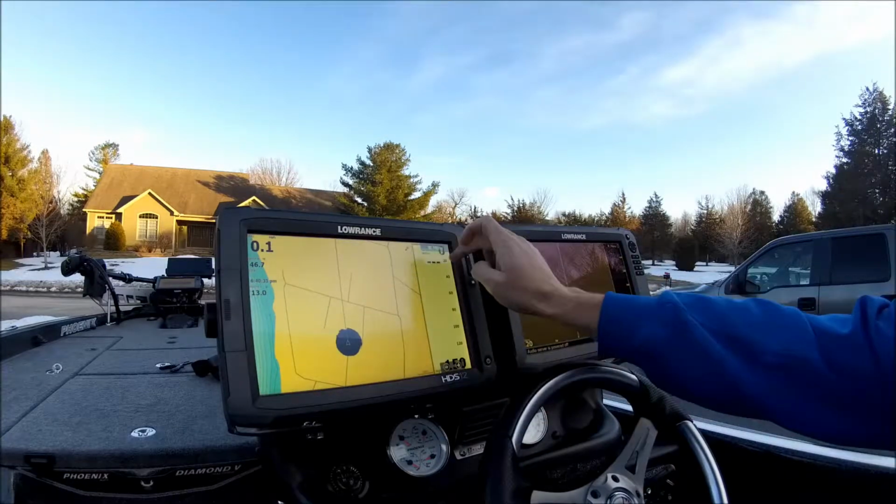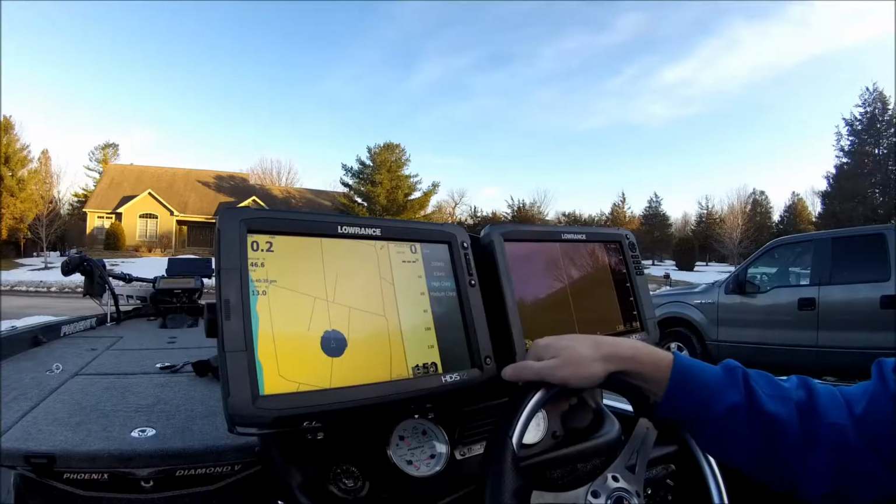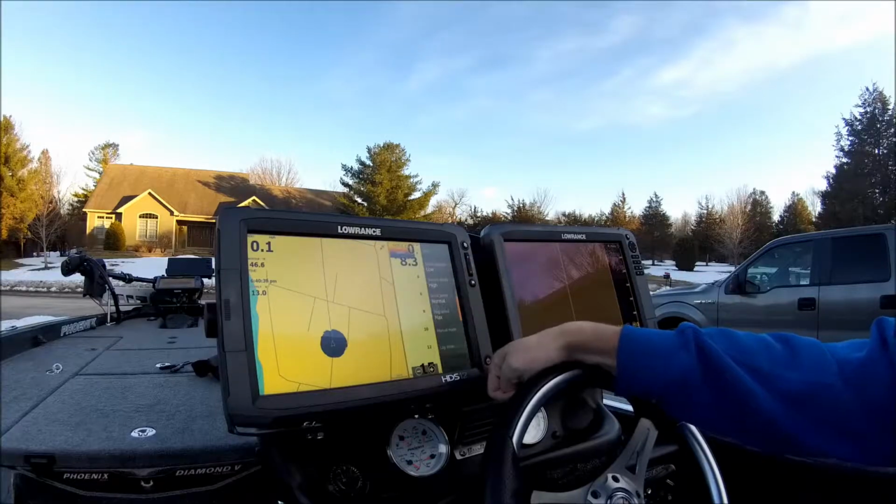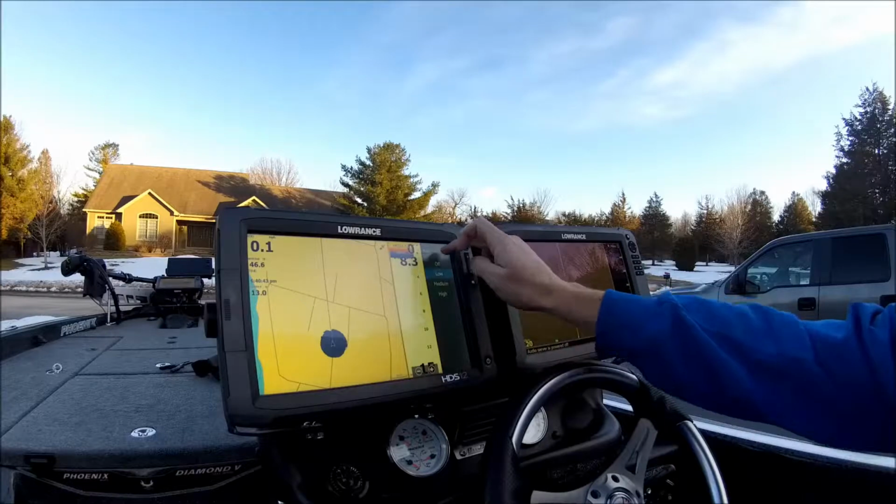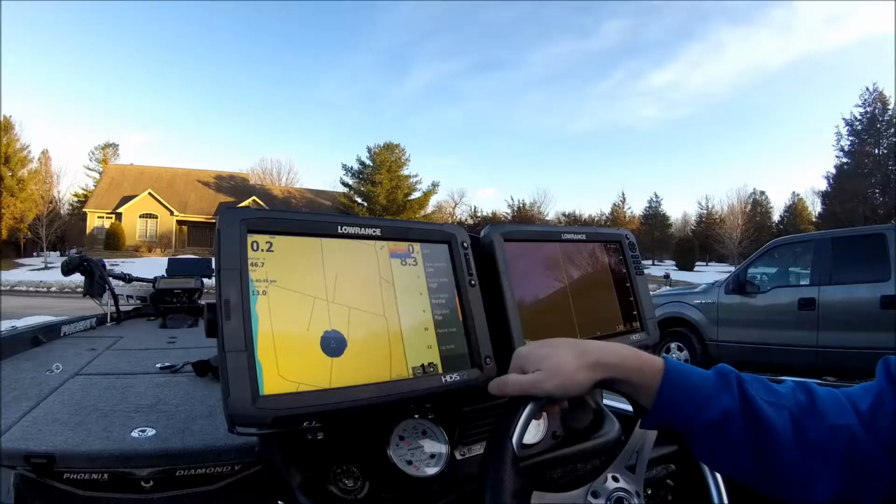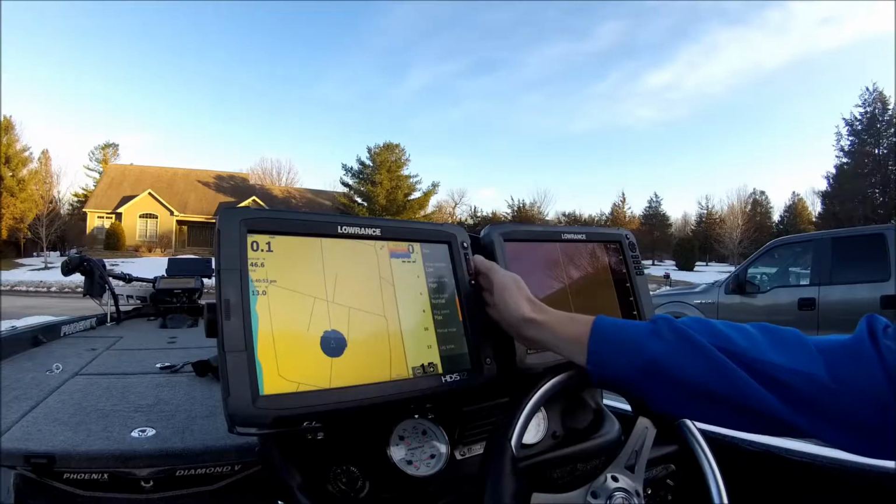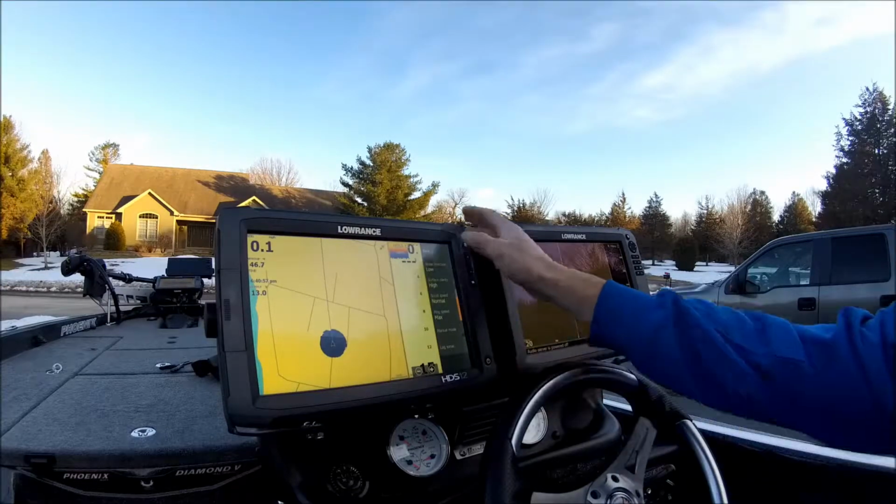Coming in my sonar, hit menu again. My frequency, I run that on high chirp because I have a Gen 3 unit. If not, I'd run 200 kilohertz all the time. Advanced settings, keep my noise rejection on low and my surface clarity high. That's just how I like to do it. It gives me a real clean screen, no clutter or anything along the surface. Scroll speed normal, ping speed max.